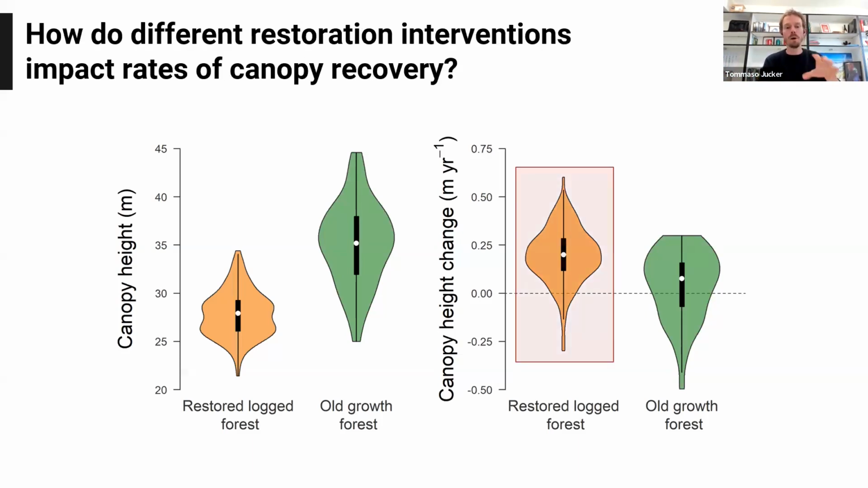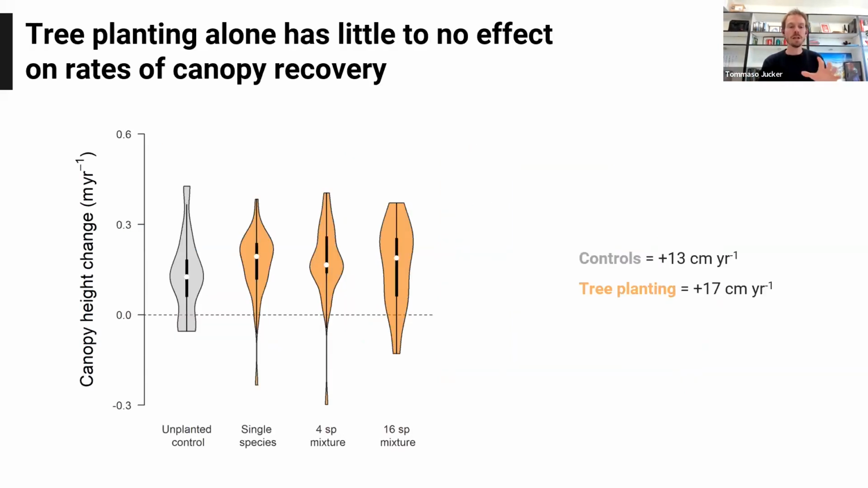But what I really want to unpack here is this box in particular. What I want to get at is how much of the variation in this box, which is quite large in terms of recovery trajectory, can be explained by the different interventions that were done at the Sabah Biodiversity Experiment. Starting with the tree planting, I'm not going to get into the different species mixtures, but I'll treat all of the planting as one unit.